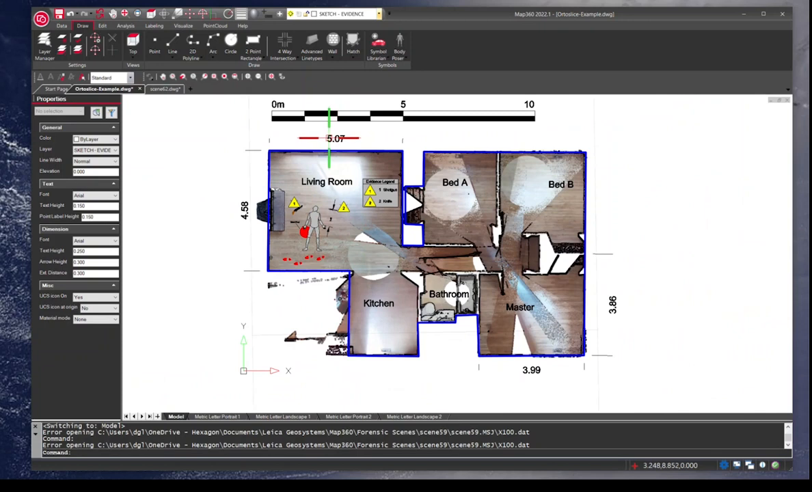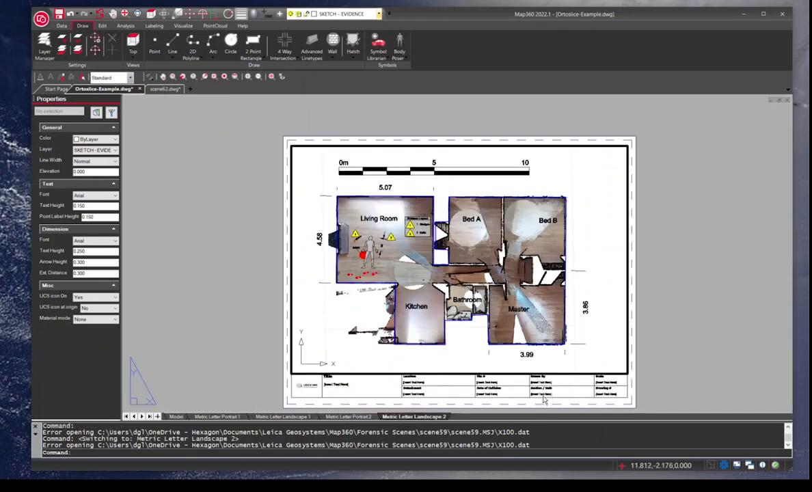So we can now dimension this. I know this room is 5 meters by 4.8 meters, and I can dimension the other side of the building, and you can basically build that up to create a scale diagram. So we have these templates built where you can add a scale bar, and now you've got a 2D deliverable you can use right away for court.